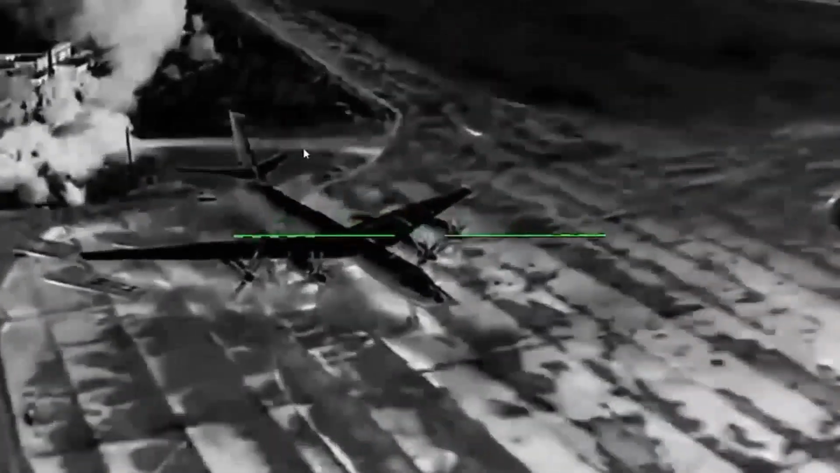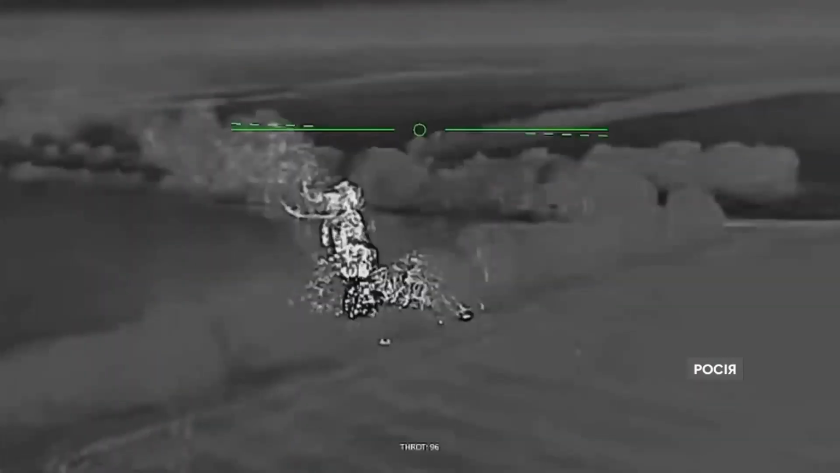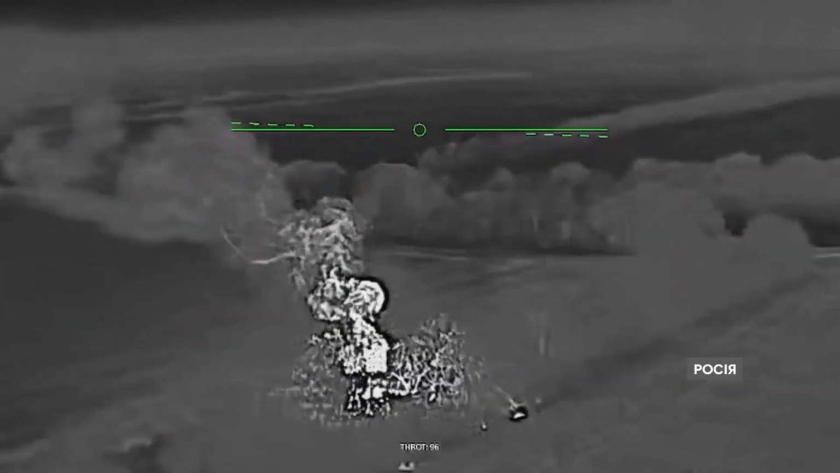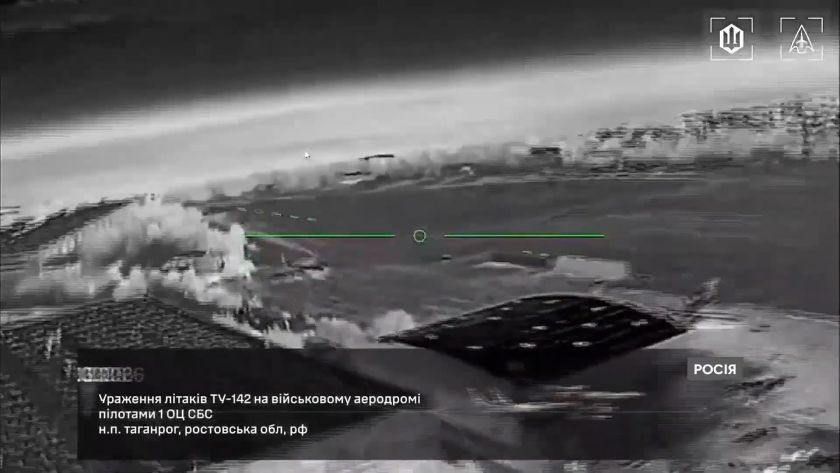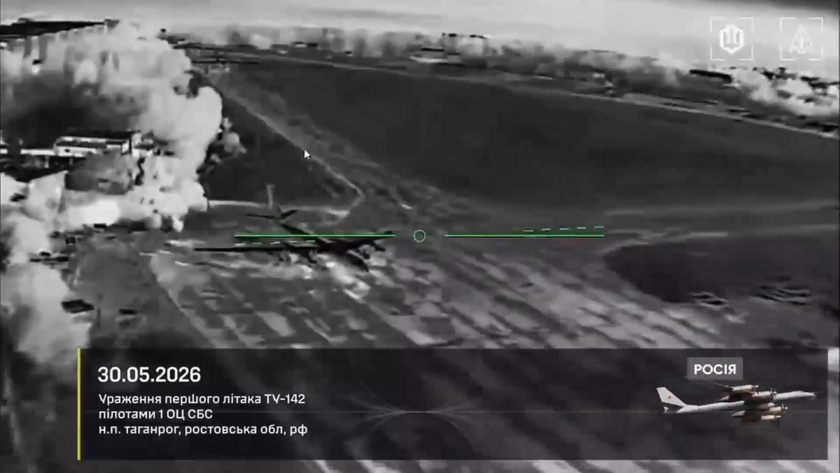Aircraft, oil tankers, refineries, and even an Iskander missile system. Several dozen enemy targets in the enemy's rear were struck last night by unmanned systems forces. This was officially reported by SPS Commander Robert Brody, known by the call sign Madyar, confirming it as always with spectacular footage of the destruction.